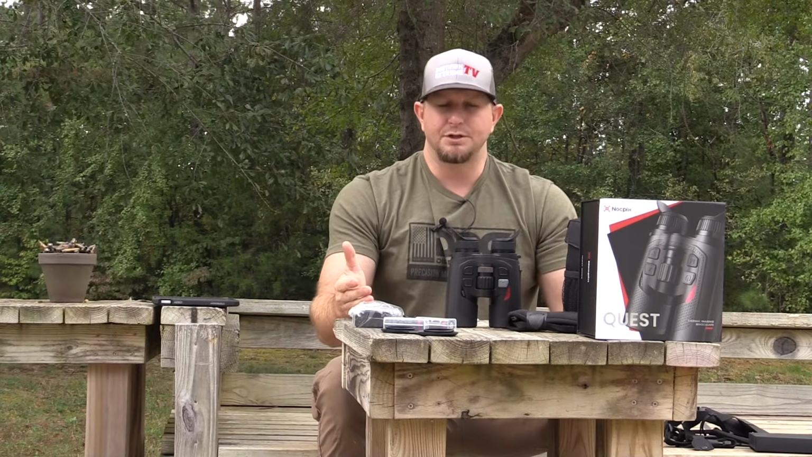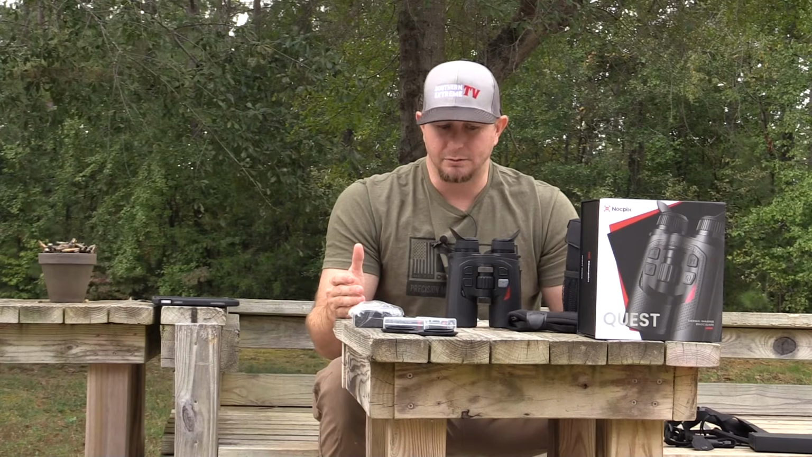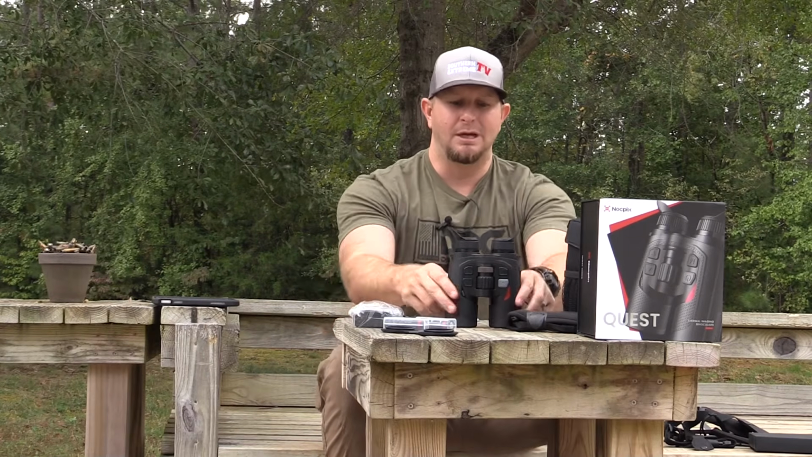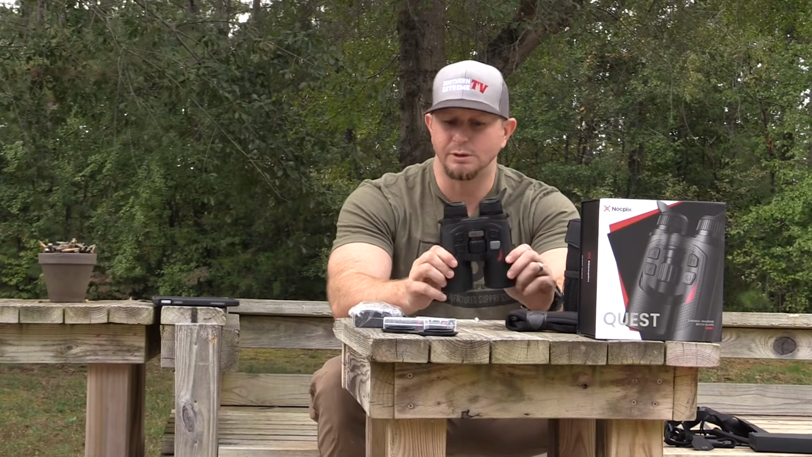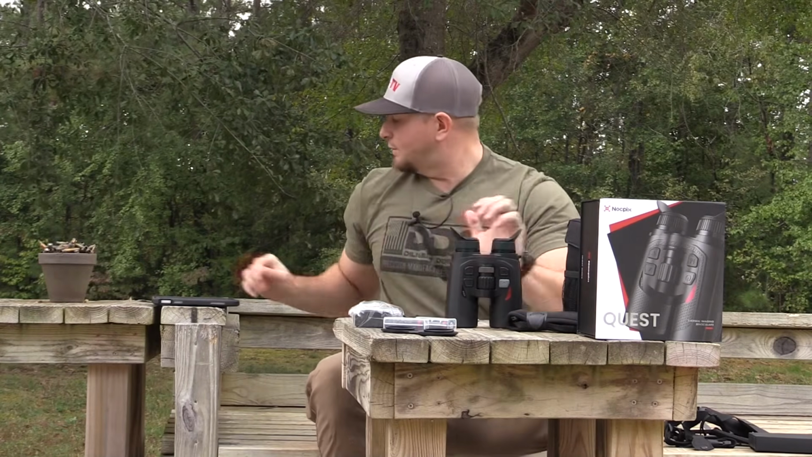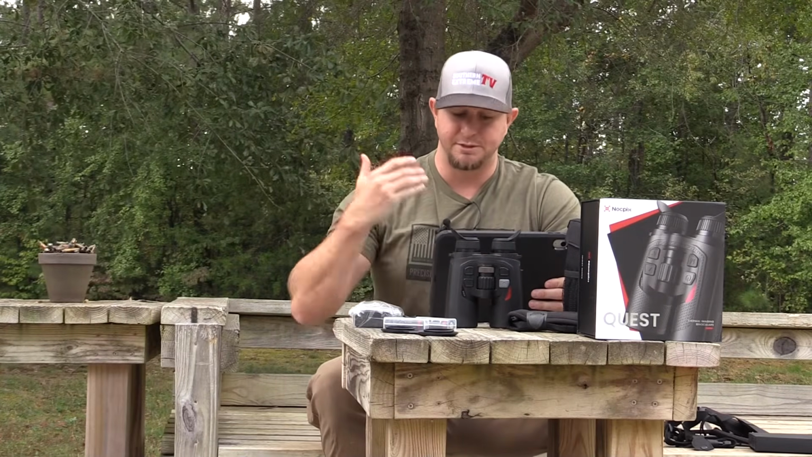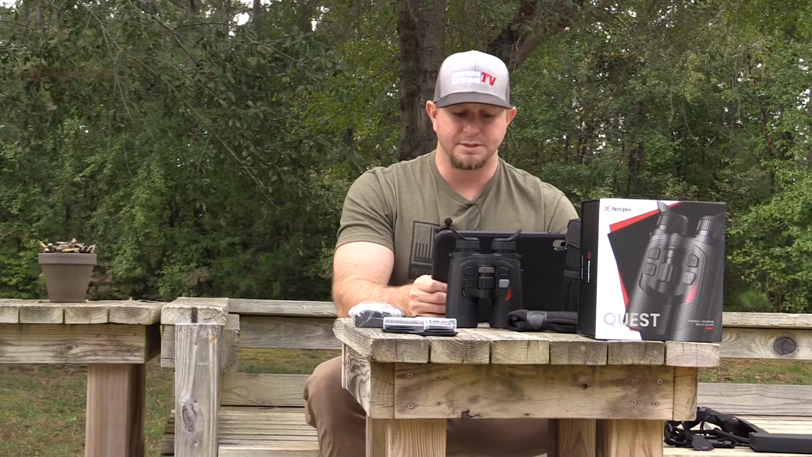So if you take your average cost of all of those units put together, I know you guys are going to be over $1,000, if not easily over $2,000. So to me, what's the extra little bit of money to go ahead and get a set of thermal binoculars that is really nice? I want to go over some of the specs just for those of you that are in tune with what thermal sensors and ratings and all that type stuff is, just so that way you guys are on the same page with what we're working with.